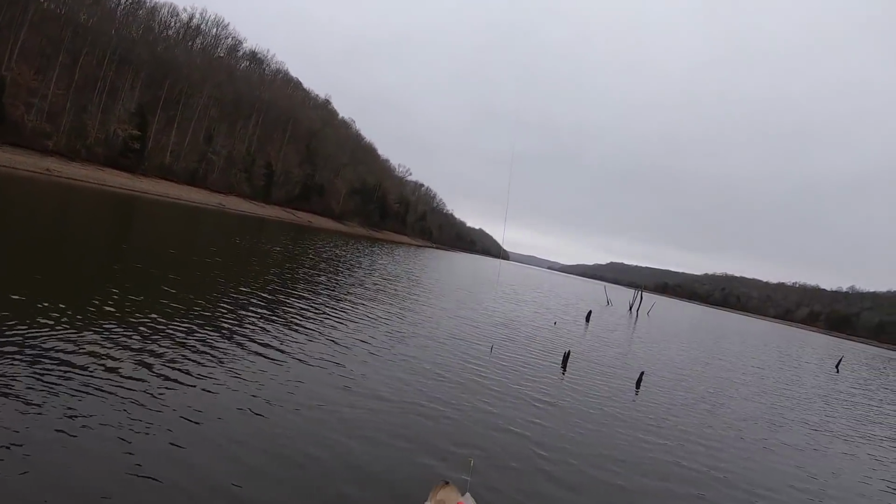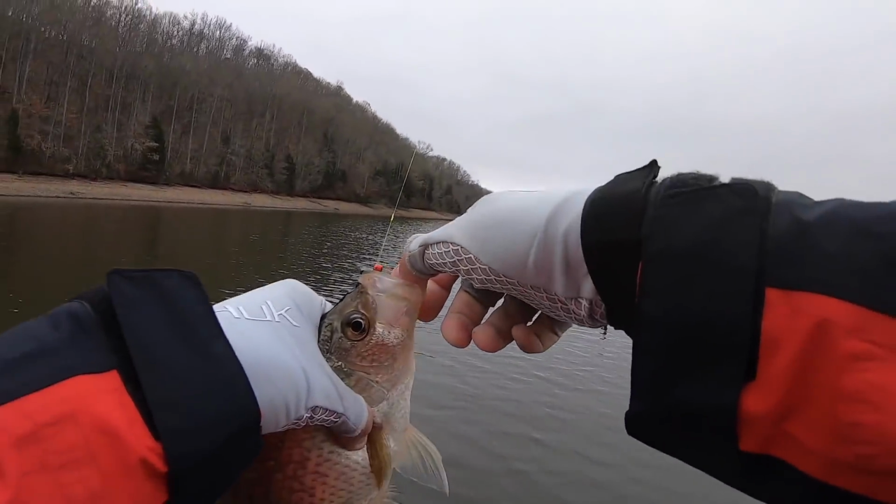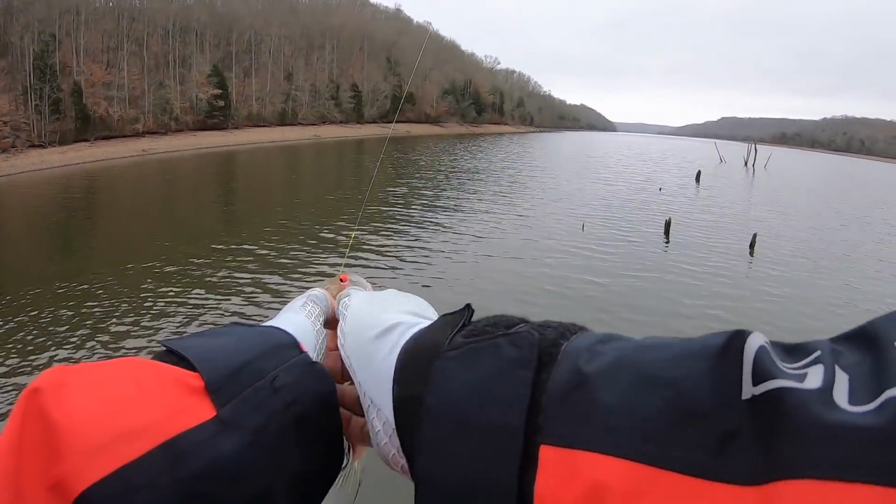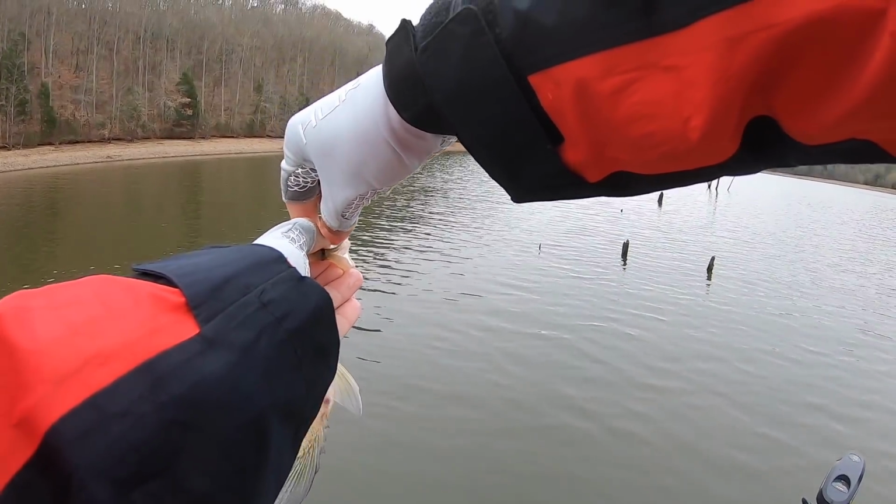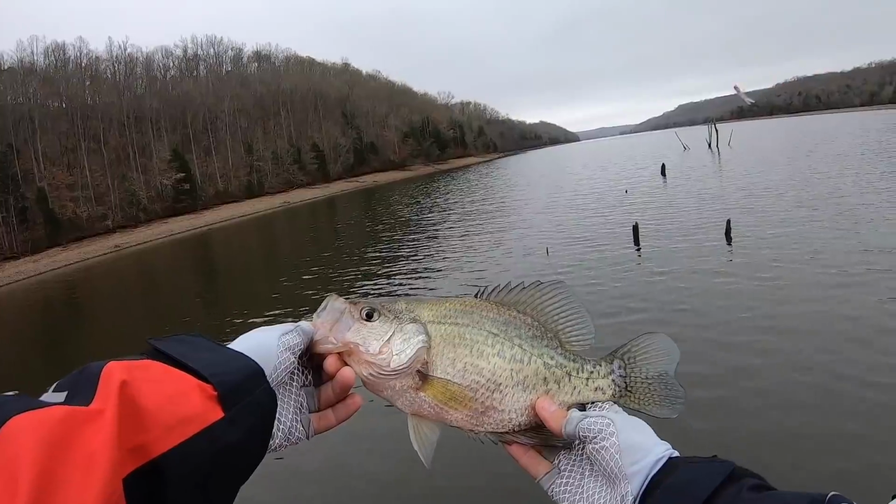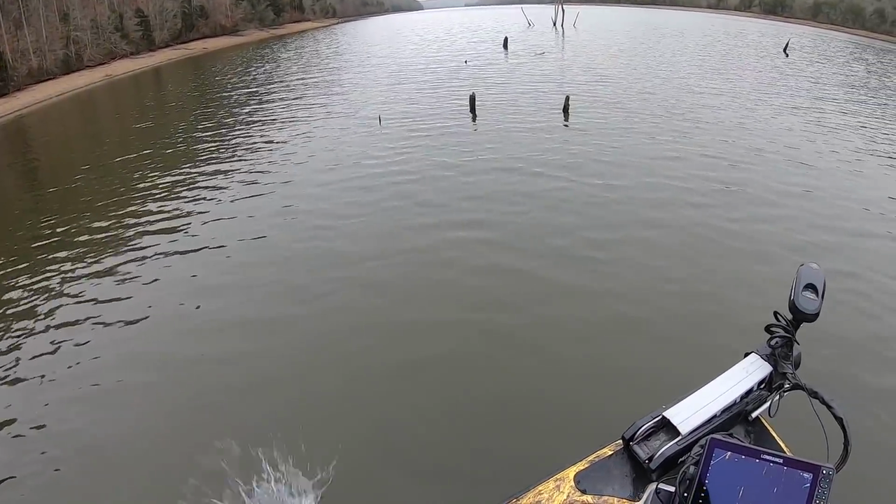It's funny over here on this lake, it's like they're either little bitty ones or they're nice 12 and a half, 13 inches. Good fish right there. Just suspended in the top of that tree.